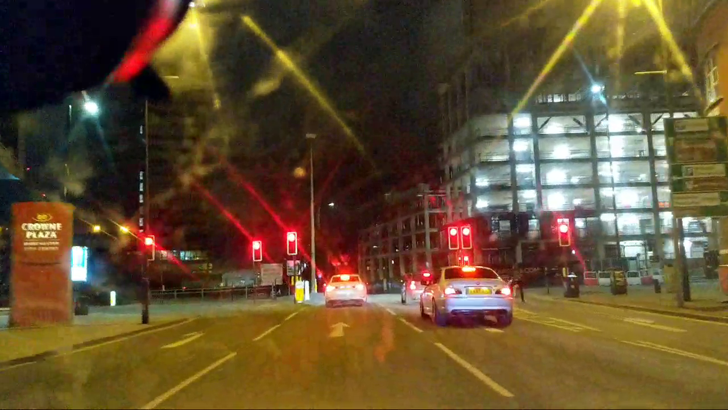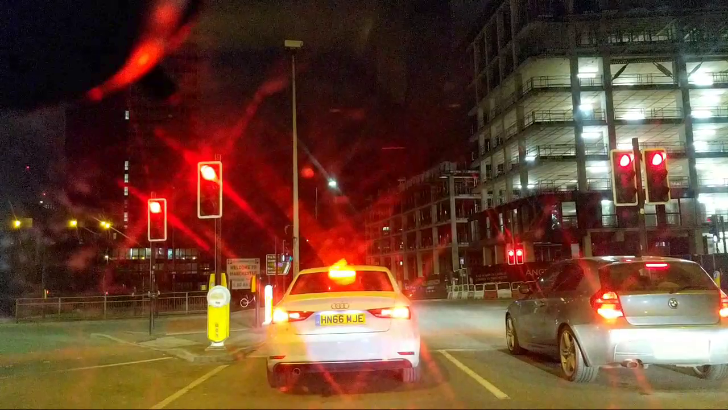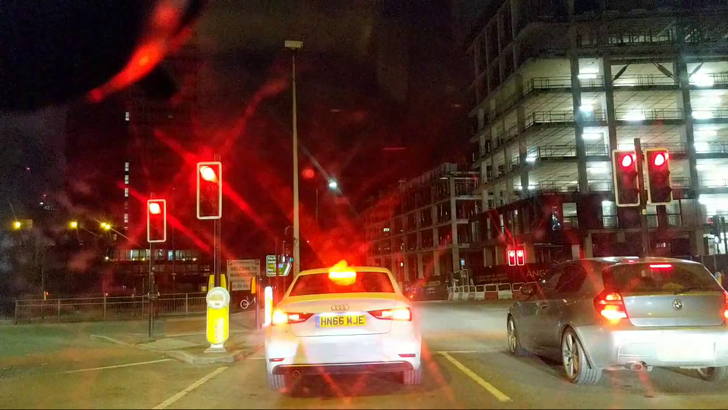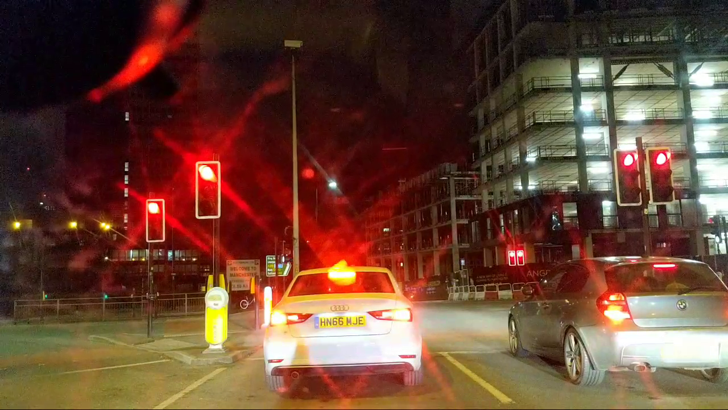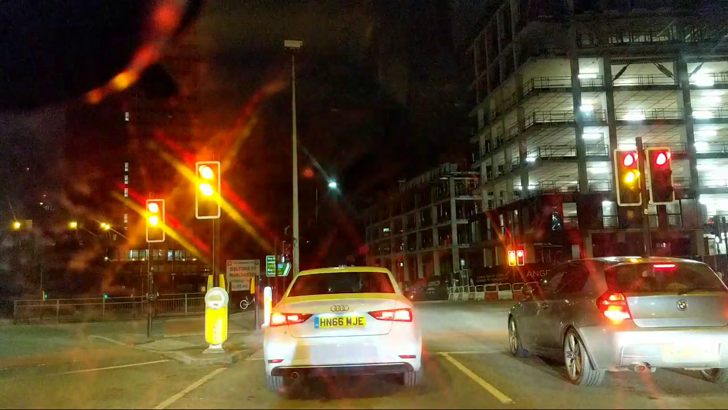And then another new building on the right, which I've never seen before. It's not finished, but yep, that is definitely new. Never seen that before. But on the left is the CIS Tower, or the Co-op Insurance Tower. No longer owned by the Co-op, so the CIS has gone off the top of it. The Co-op building is now on the right. You may or may not see that.